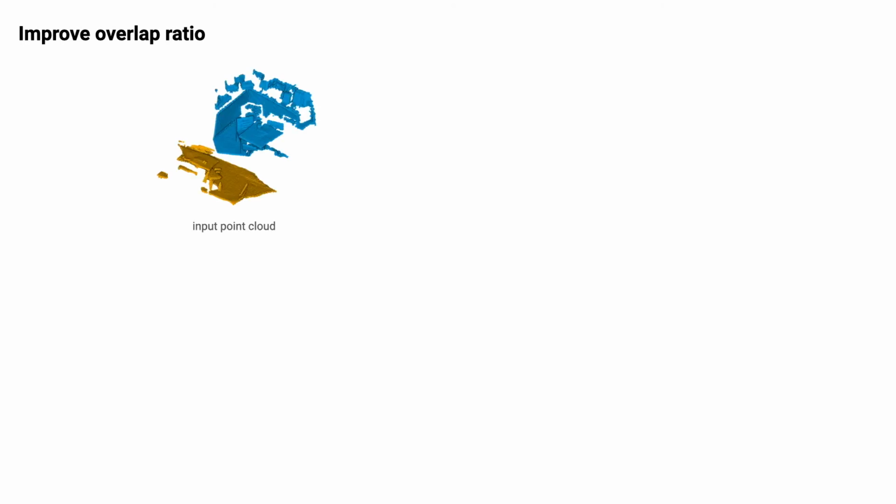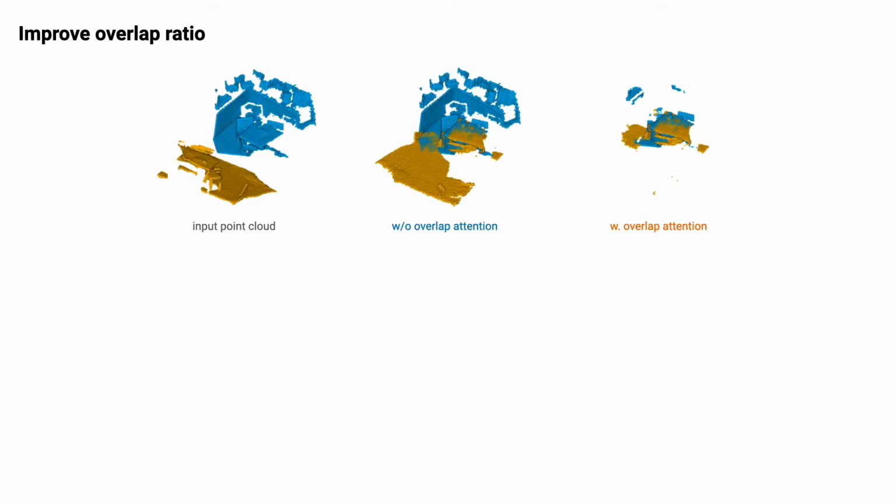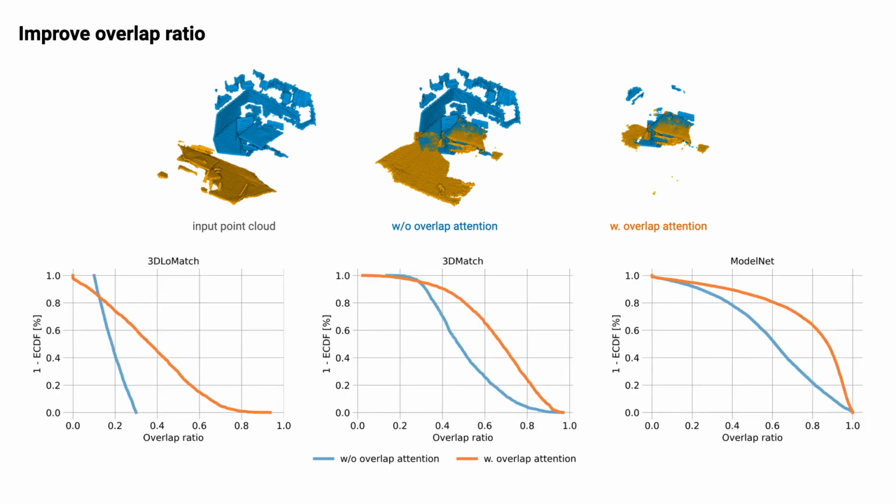We start our evaluation by investigating if the overlap attention module helps increasing overlap ratio. To this end, we compute overlap ratios between point cloud pairs with and without our overlap attention module. As can be seen in the top figure, our overlap attention module succeeds in predicting the overlap regions and hence increases the overlap ratio. This can also be observed in the bottom figure, where as desired, the curve denoting the overlap obtained with our attention block decays slower.